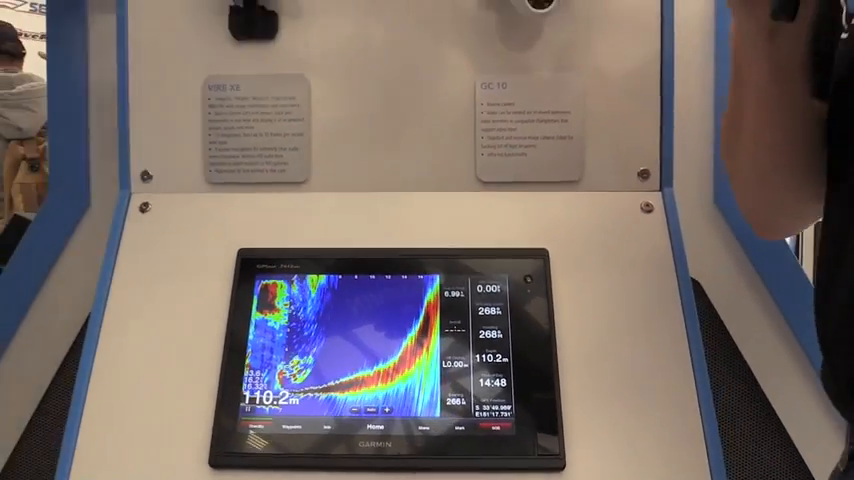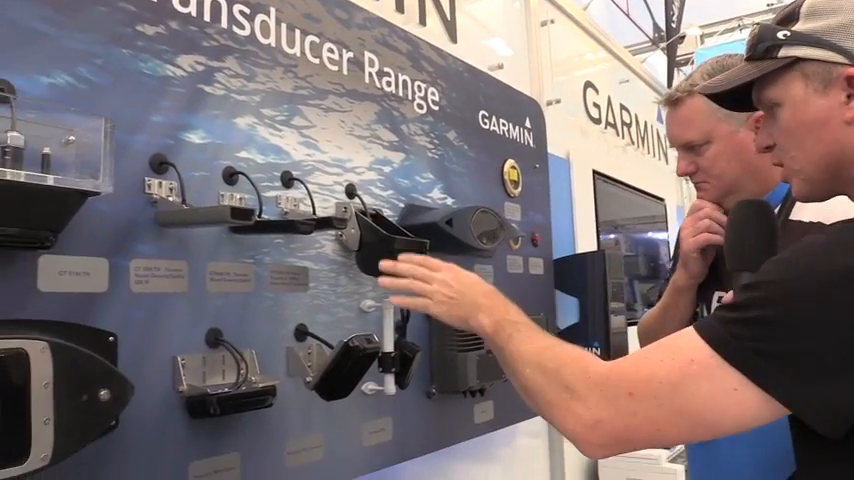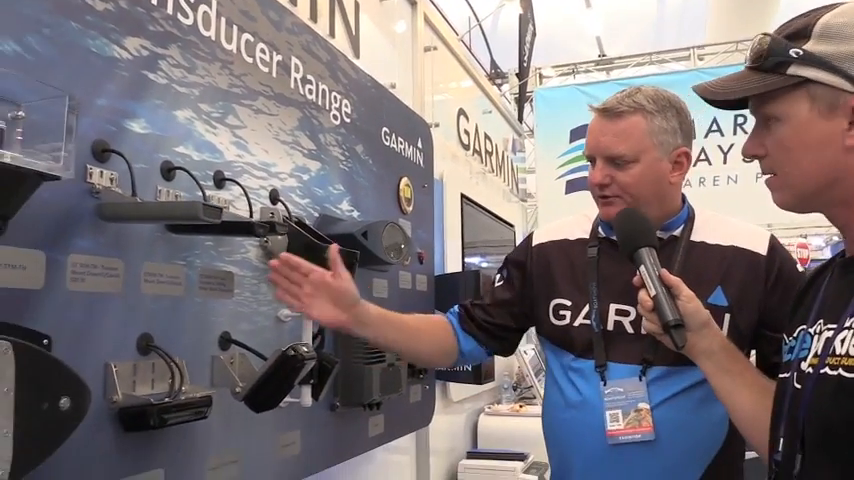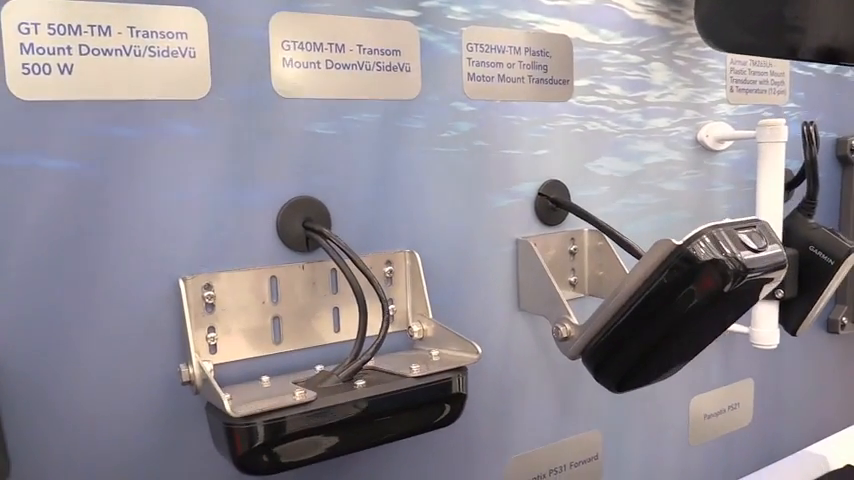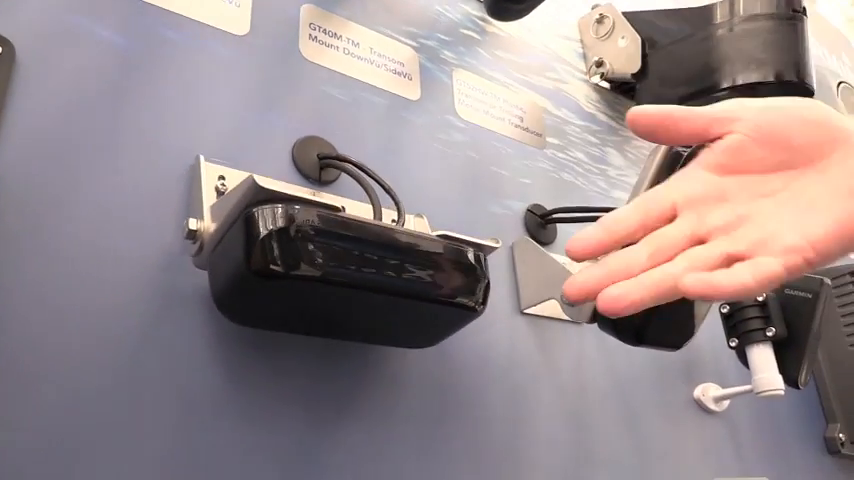So let's move across to the transducers over here. There are several different sorts of transducers you use for it. So run us through the three different interpretations of this Panoptix transducer, and which one is good for what situation. Okay. So three different types, as you said. Panoptix down is what we call our PS30. Good for offshore fishermen that are jigging vertically under the boat, so jigging for kingies. It would also be great up in the dam when you're jigging up and down for, say, a bass or something like that. So that's looking under the boat.